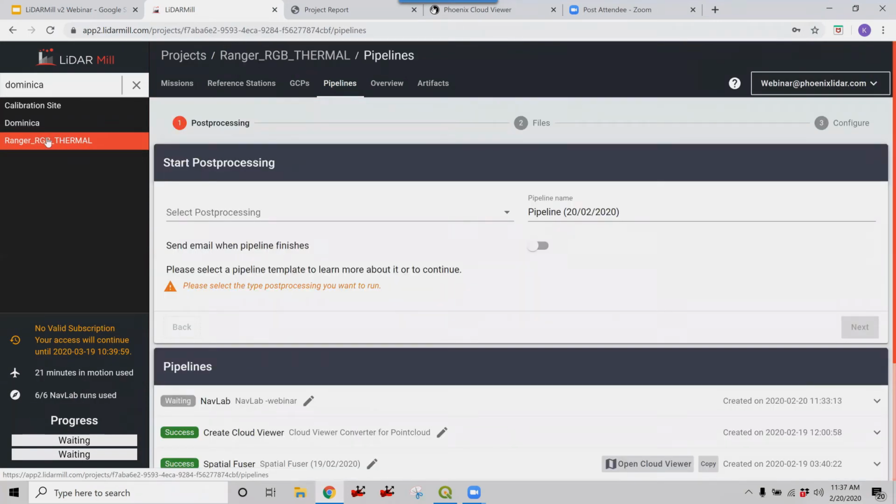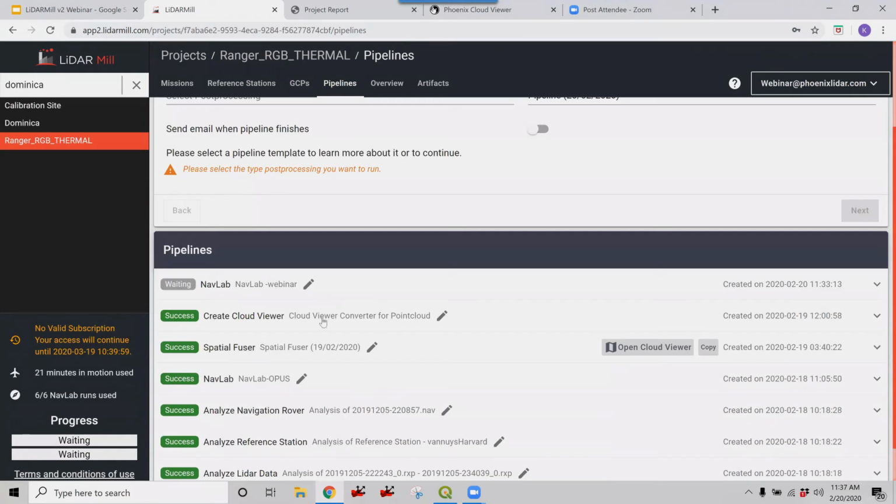So once your fuser pipeline has completed, it will create a cloud viewer pipeline. And then to go to your cloud viewer, it's an easy one-click here.